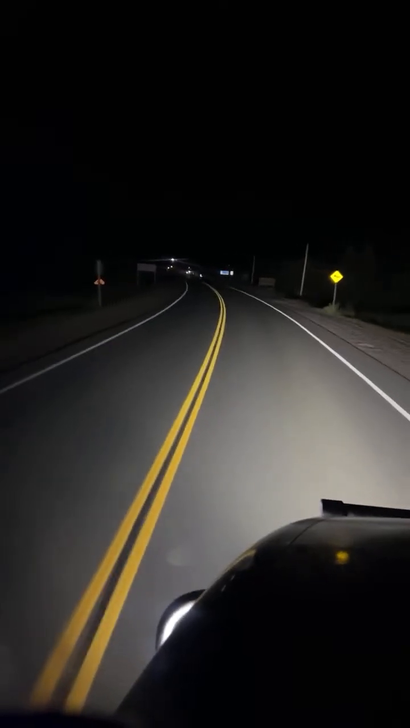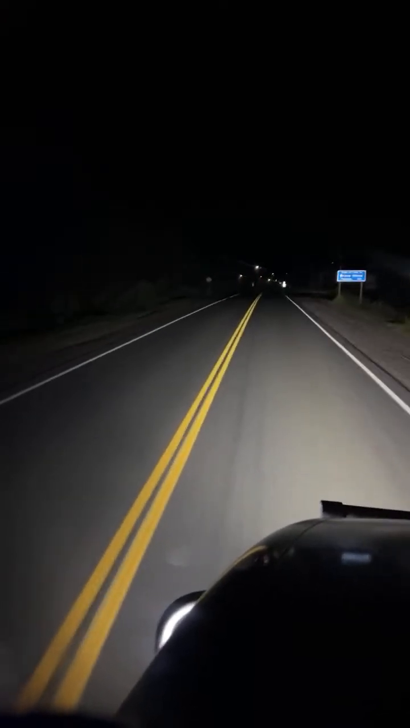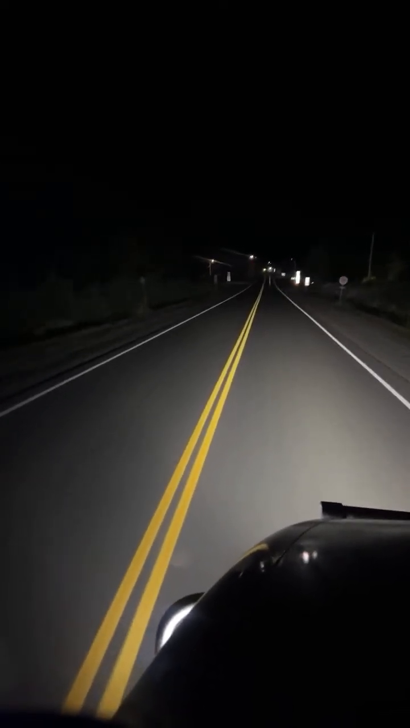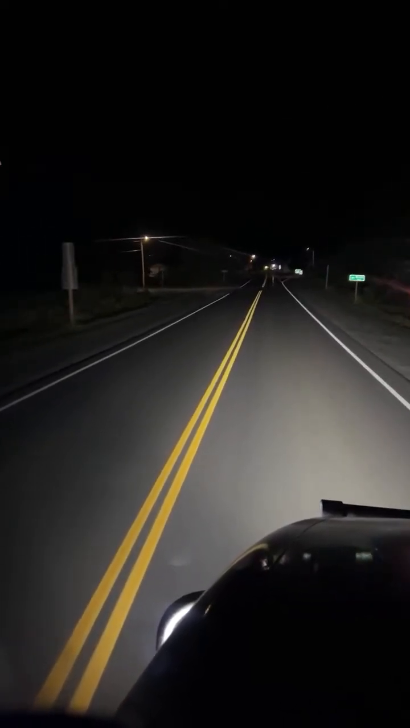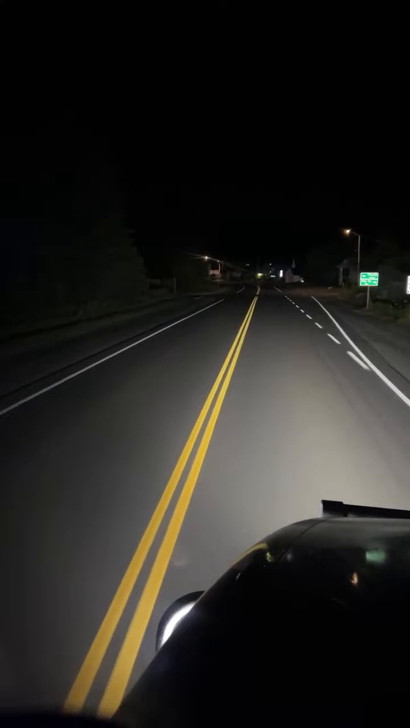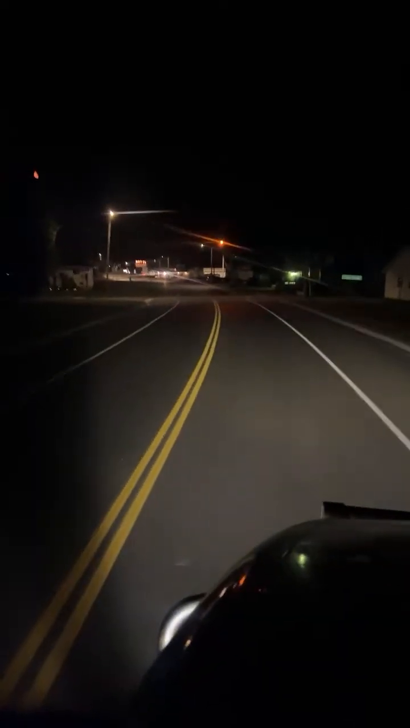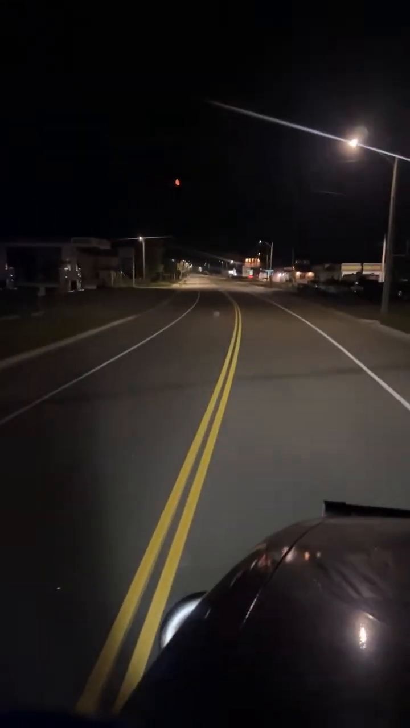On this, well, the dash has been changed, so I don't know the true kilometers. There's more than this, probably not much more than this, but there is 1,350,955 kilometers. So I'd say probably about 1.5, 1.6 mil. I mean, I do 1,000 kilometers a day.